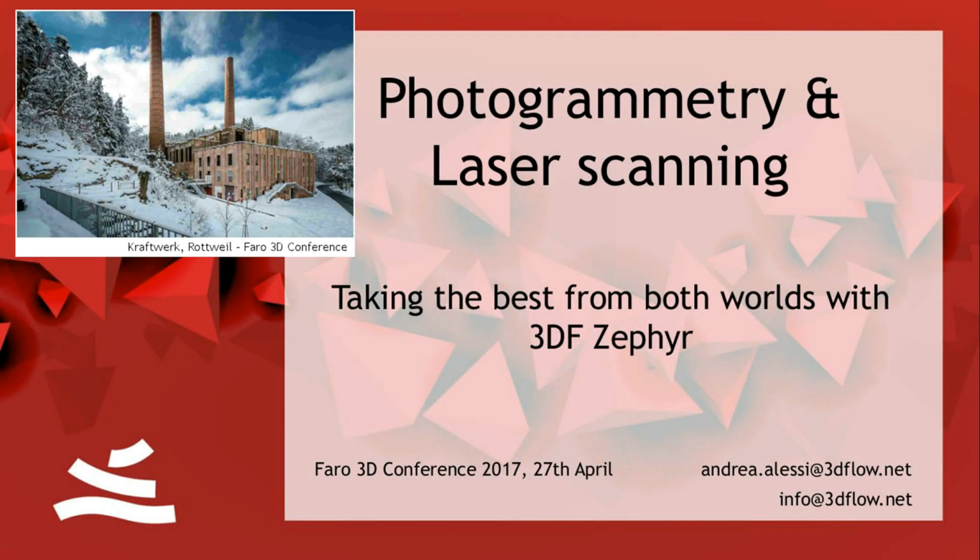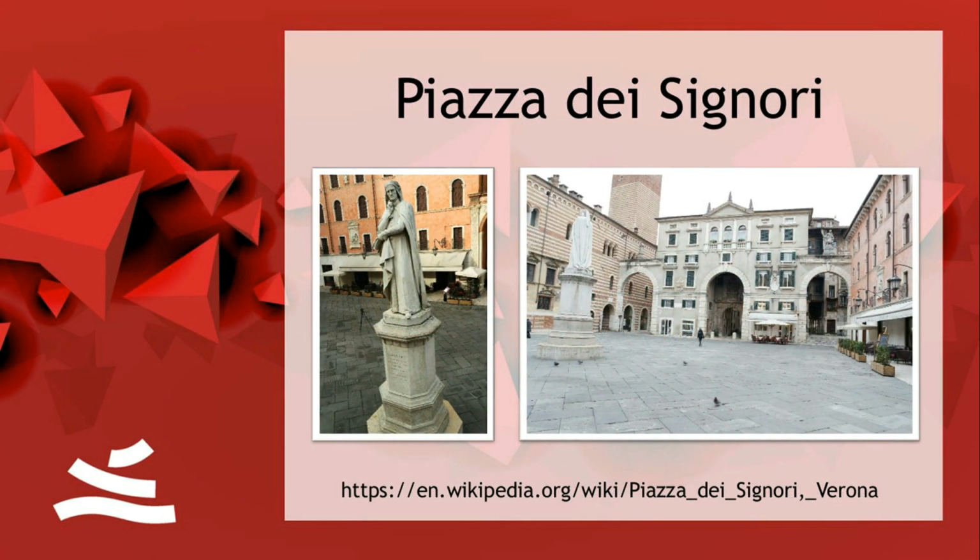I will mostly talk about some real-world case scenarios in which photogrammetry and laser scan can work together. So I will talk about a specific scan we did. This is called Piazza dei Signori. It's a beautiful square in the heart of Verona, in Italy.